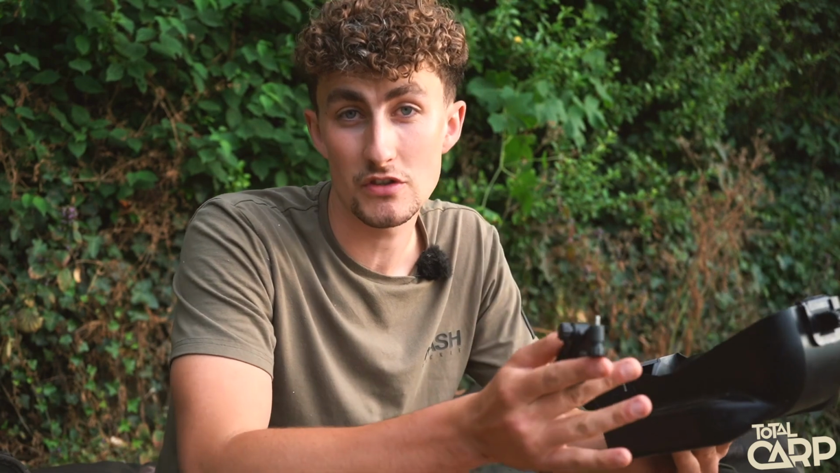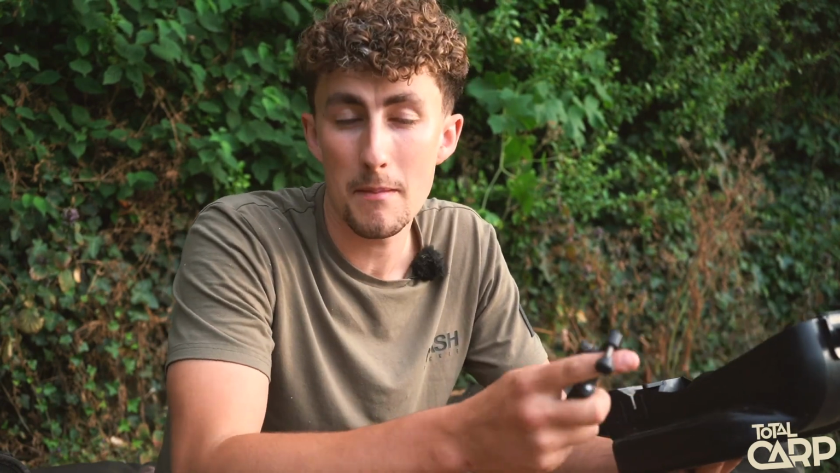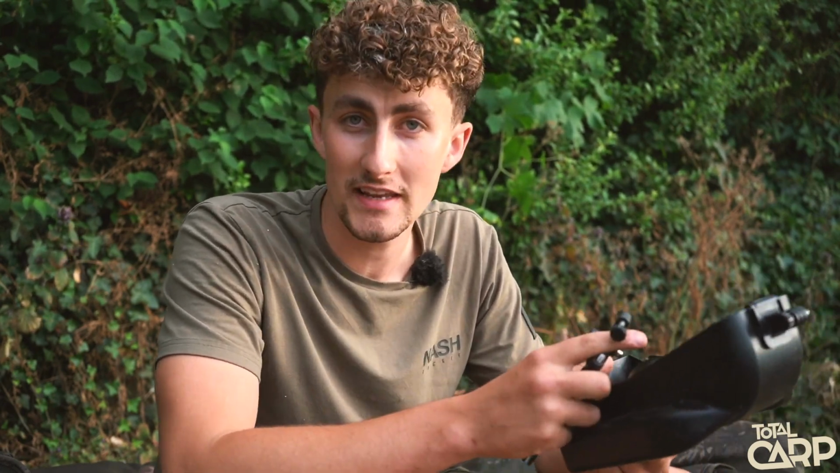So not only being able to put a handful of bait directly over your rig, zero leading, zero disturbance, but you also know the depth you're fishing and the exact spot where you're dropping the rig. So it's without doubt a massive edge, and something that hopefully, if you put to good use in your own angling, you'll have more carp on the bank.